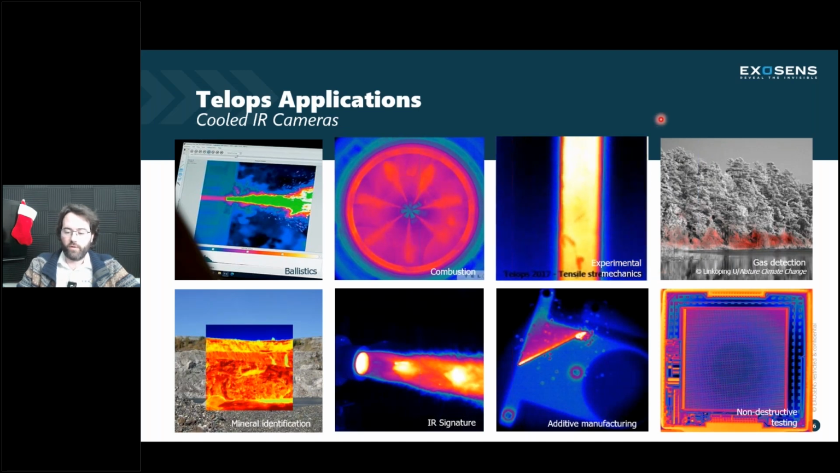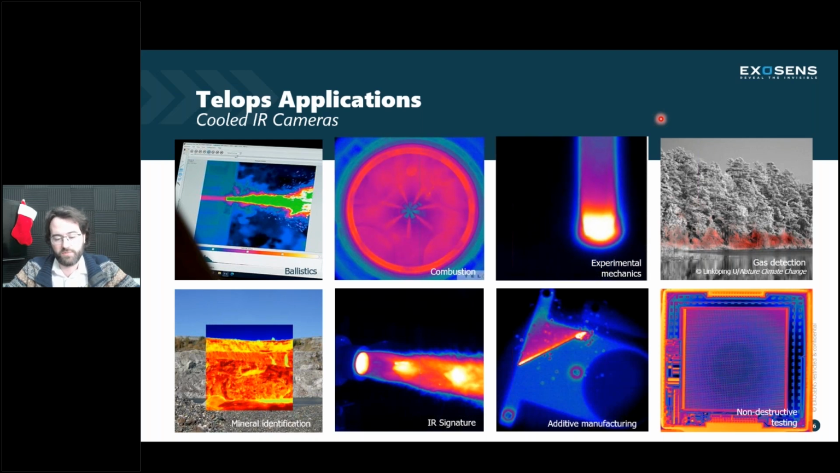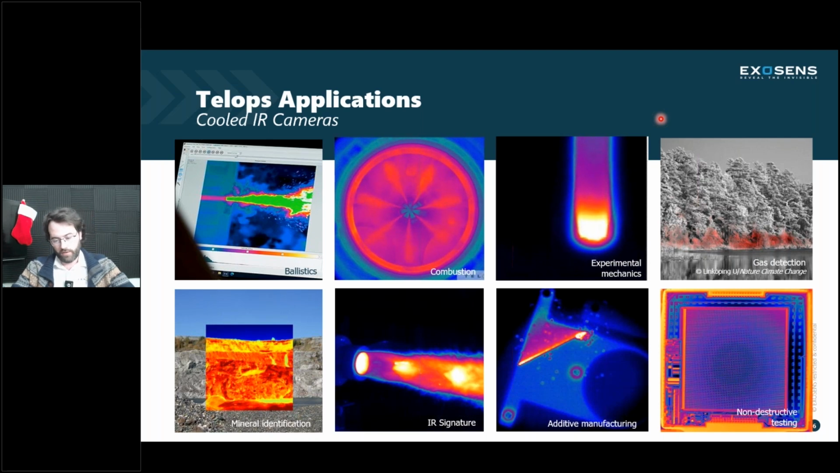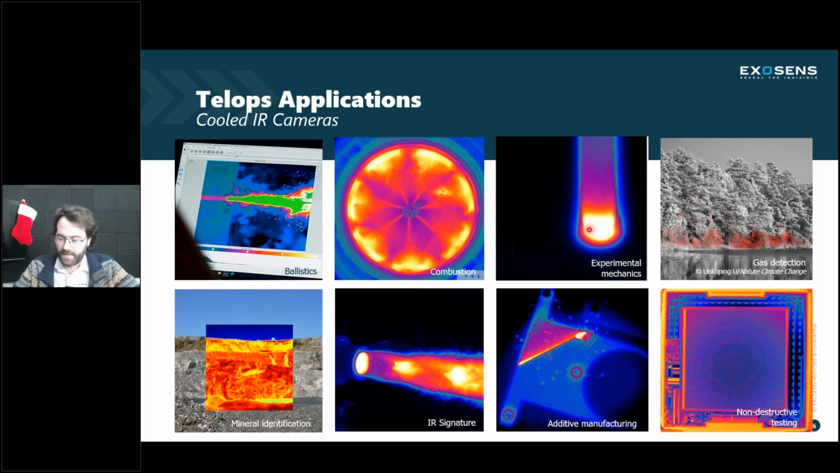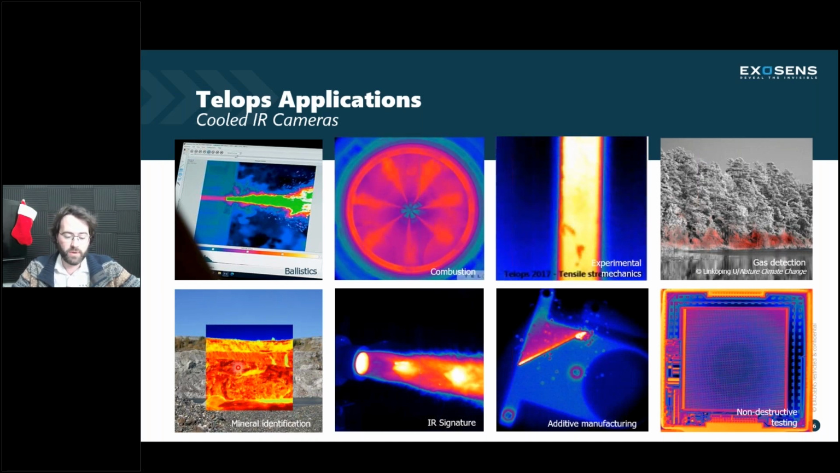So just a brief overview of the type of applications that we touch here at Telops with our many different systems. We'll be looking at more data covering a lot of these, but just quickly, we'll be talking about ballistics, combustion here, experimental mechanics, which is quite a growing market, gas detection, a very important market for hyperspectral imaging, mineral identification as well.